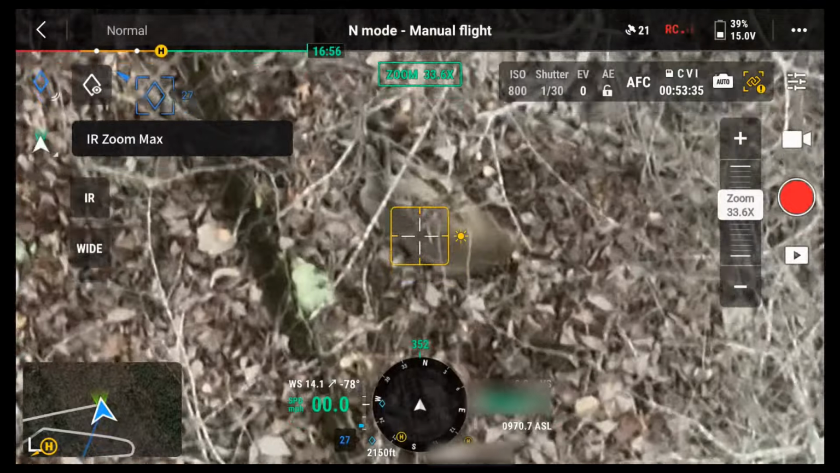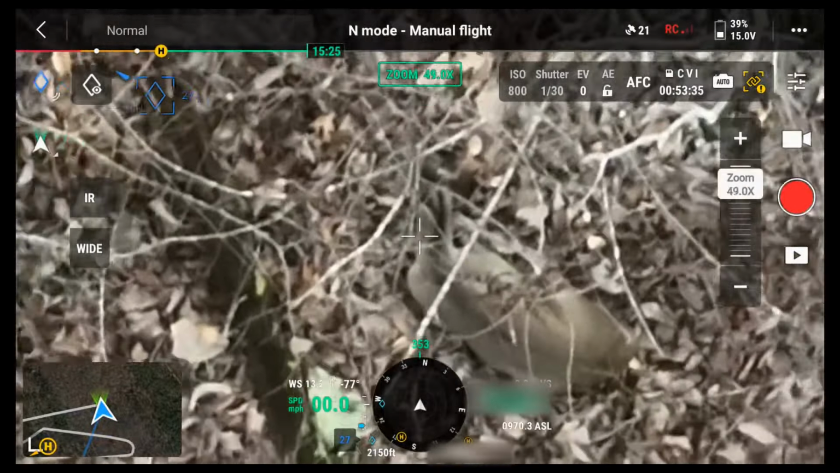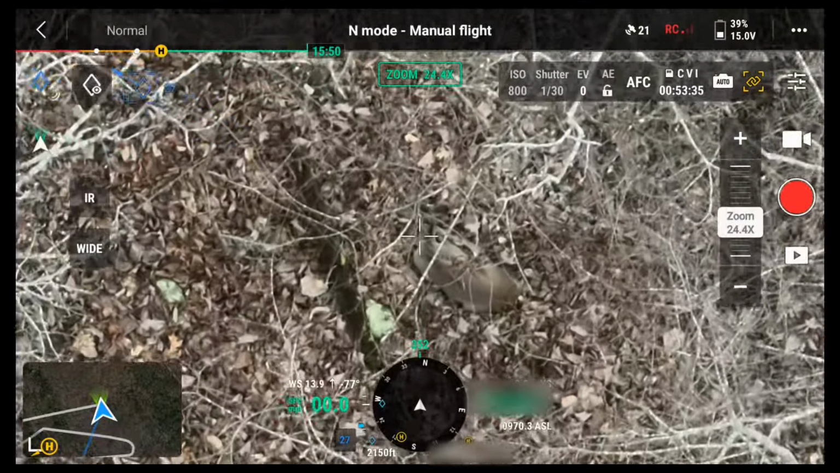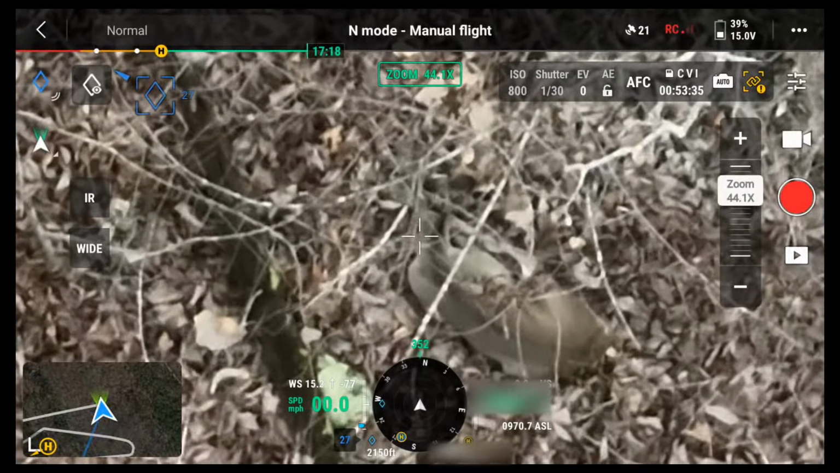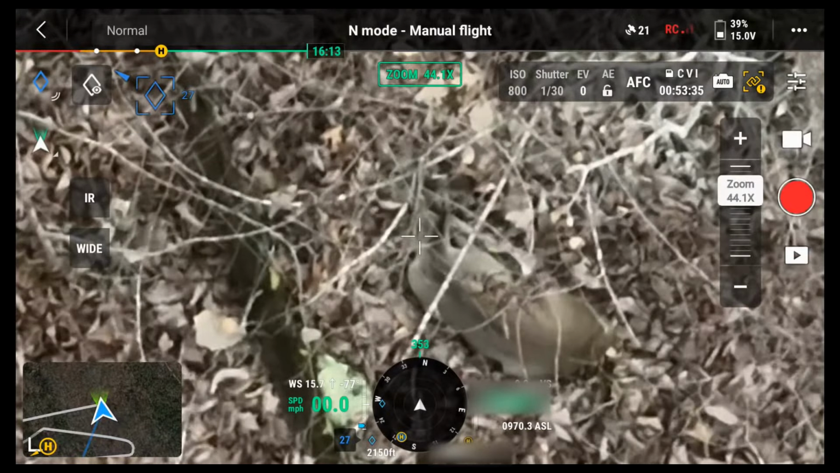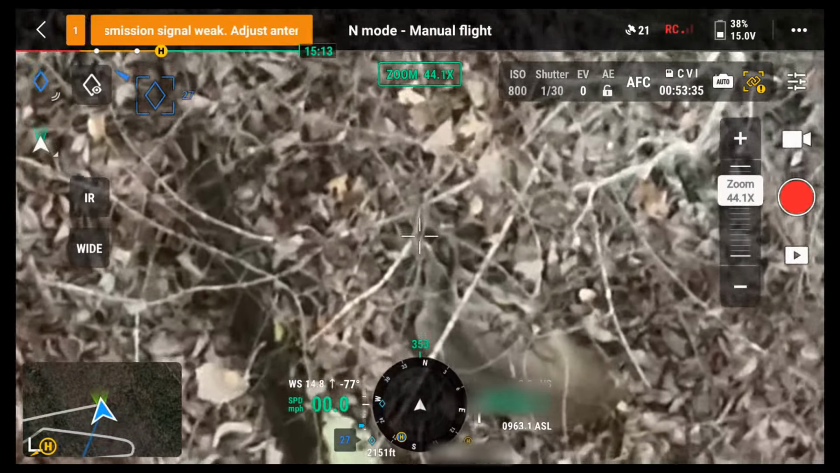He doesn't have much on his head. Like you said, unless he's shed. Yeah, he's got a good big body, though. Let's see. I think he's just little spikes. See that? Let me see if I can get lower. Not using signal. No, see it's.